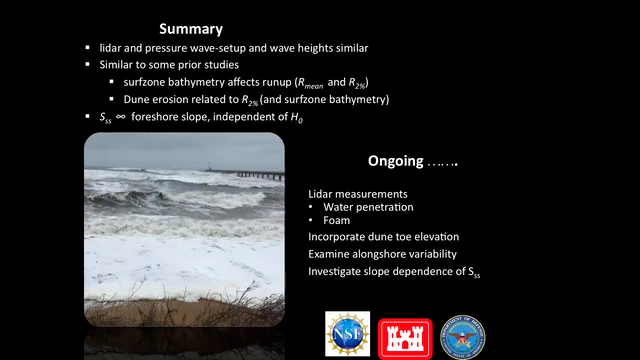Do we have any questions? Thanks, Britt. Nice talk. Question, you might have mentioned this, but I might have missed it. Does the duration of the storms have any impact on the amount of erosion that you might see?